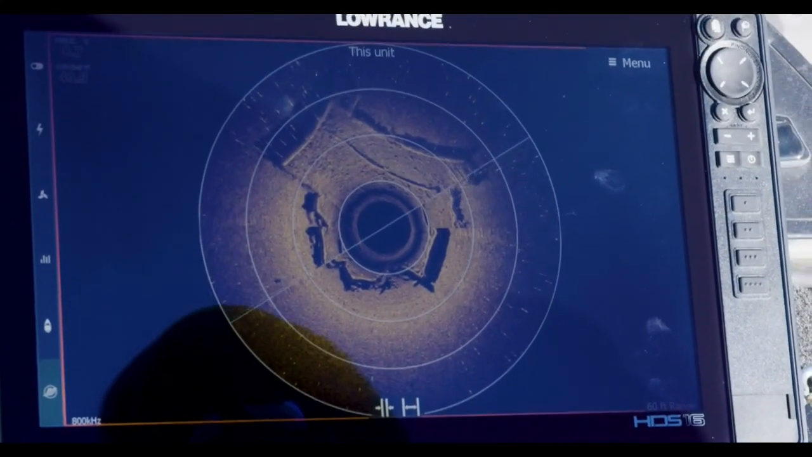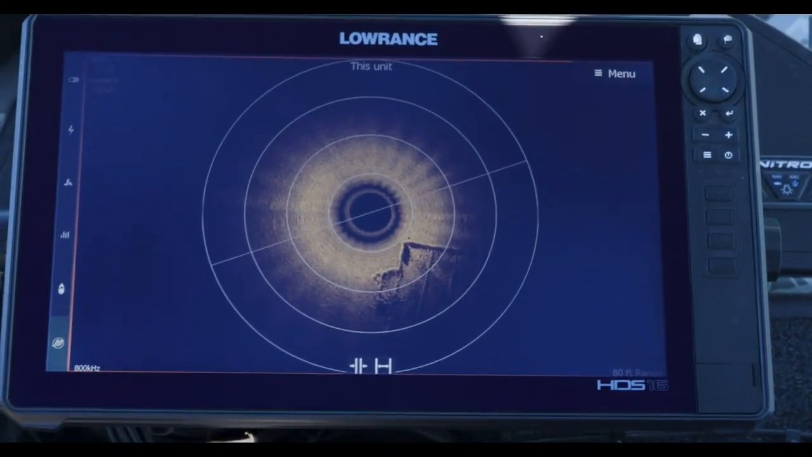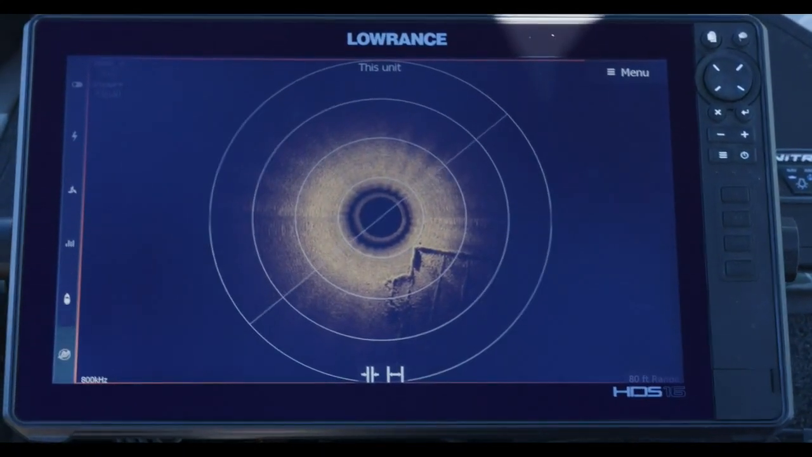That's so cool. All right, so one of the things we get asked about is what adjustments need to be made on these units.